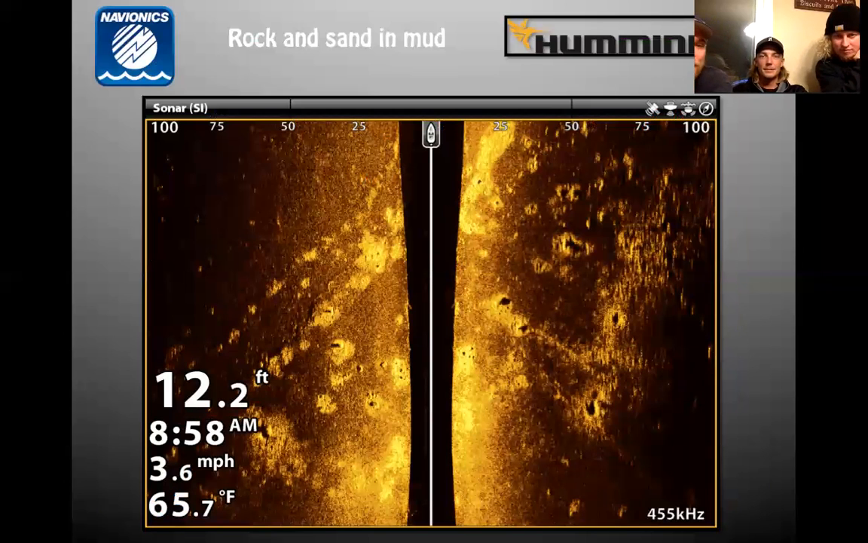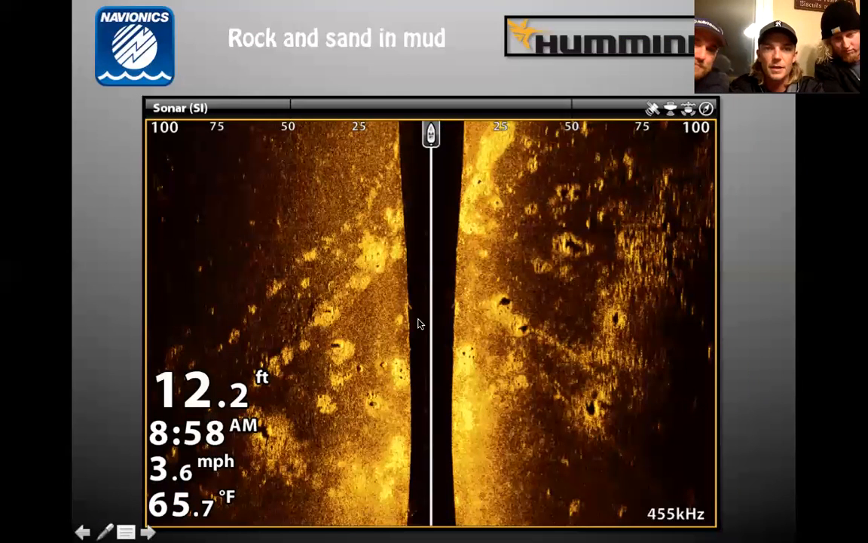What do we got going on here, boys? Just you can tell this. Rocks. Yeah, this is hard bottom, kind of popping up in a really soft bottom area. You see how dark this stuff is out here. That's pretty much muck, mud, and just little outcroppings of hard bottom. This will show you a lot more. Like if you just threw a jig out here and drug it out here, you might not even realize what all was going on out there.